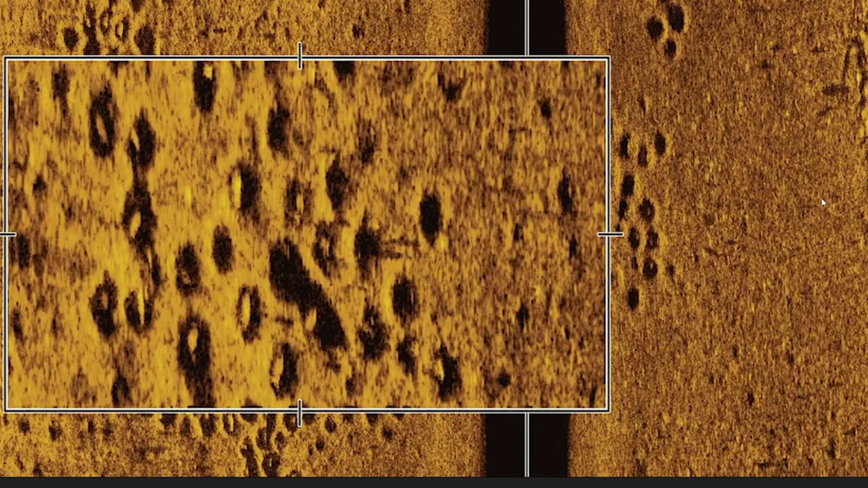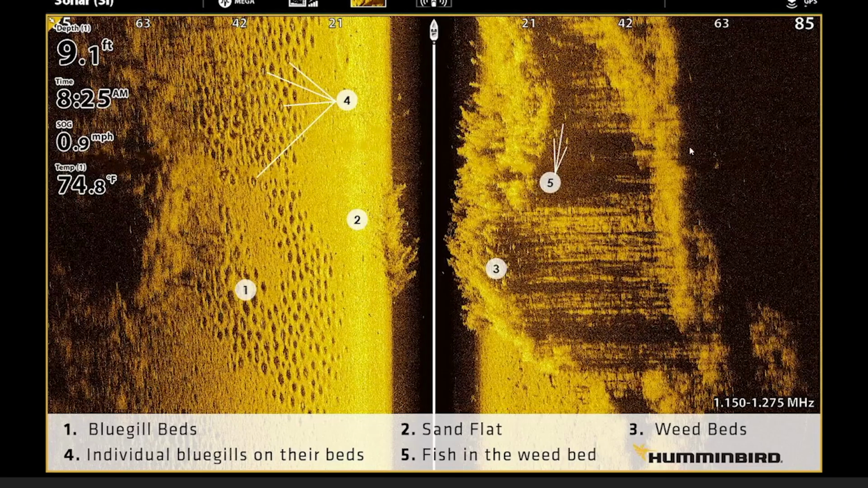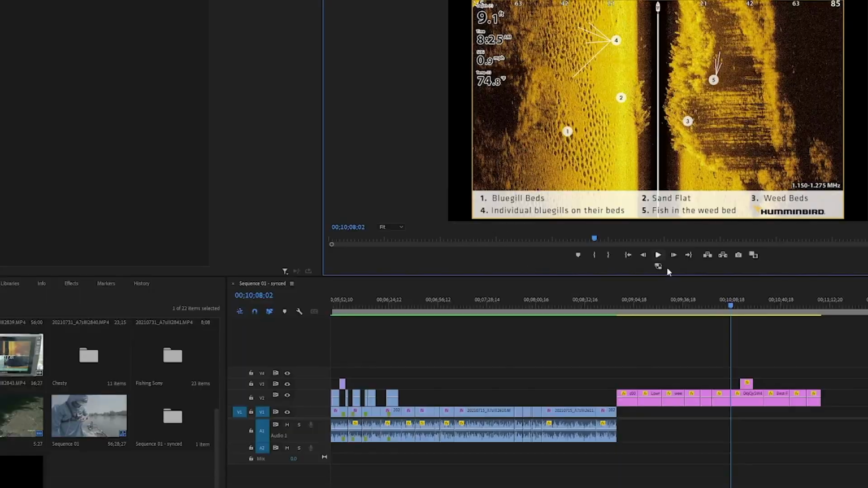And as I said, we're going to show a close-up of what this looks like. These here are bluegill beds. Bluegills love to make a big old crater bed. And so if you go back to this previous image, you will see there's tiny little white dots or white lines inside those bluegill beds. So we go right here, and you can see, if you zoom in, these are in fact bluegills on these beds.